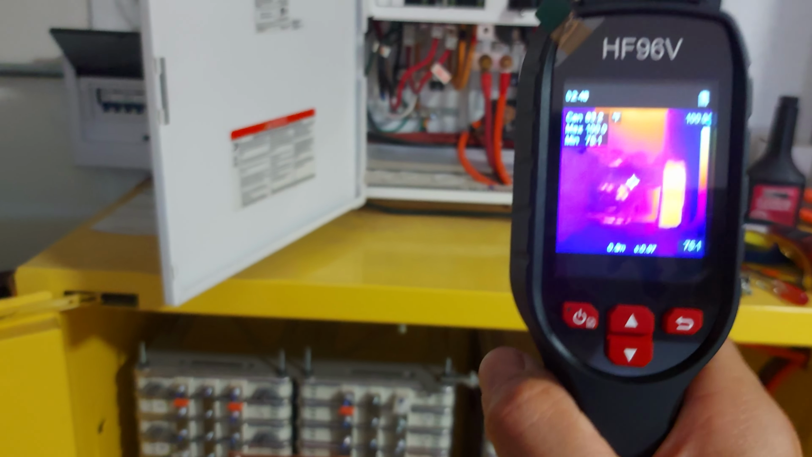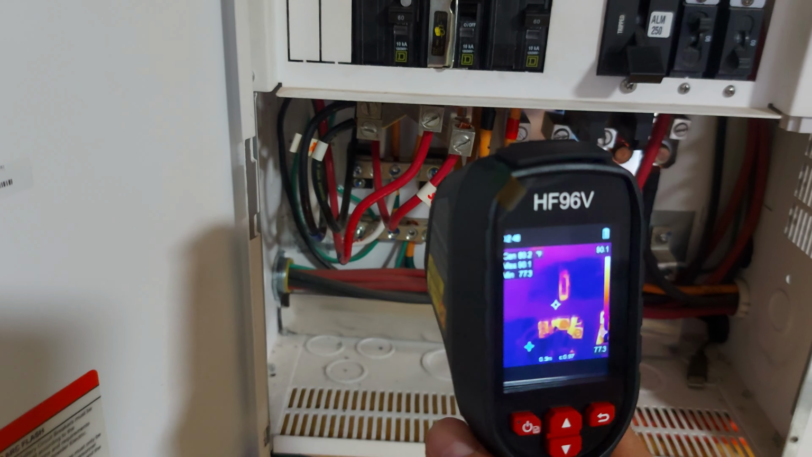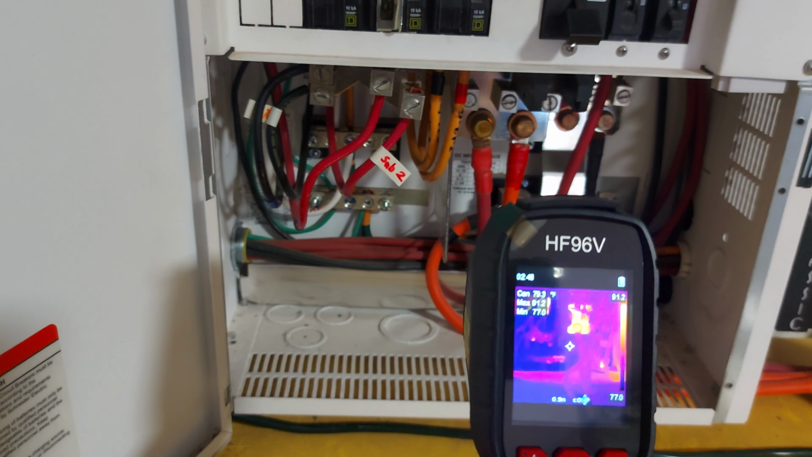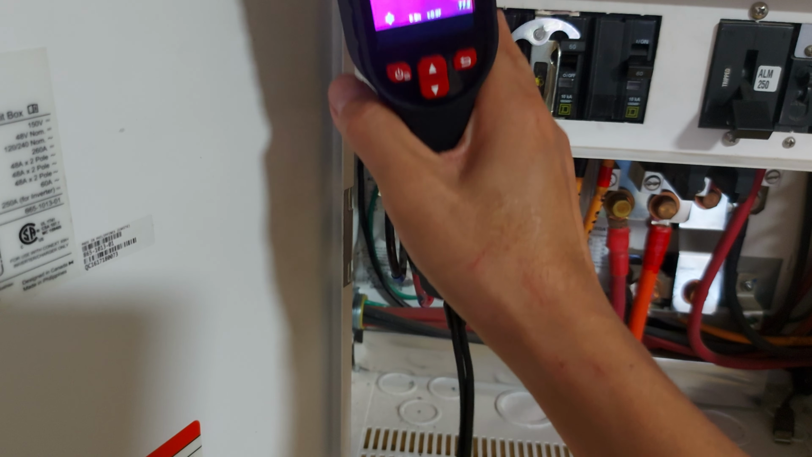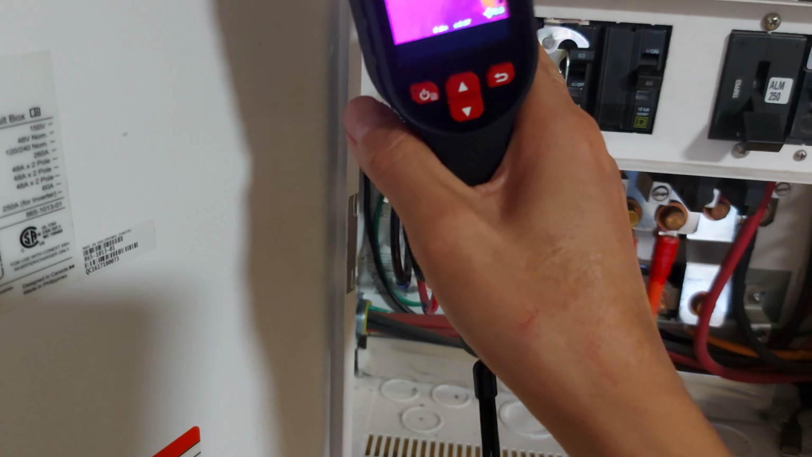I want to check all of this wiring to see if there's any hot spot on any of the wires that could be loose or overloaded. Because I did have an issue with one of the wires overheating and melting, like 5 months ago, that I had to replace.